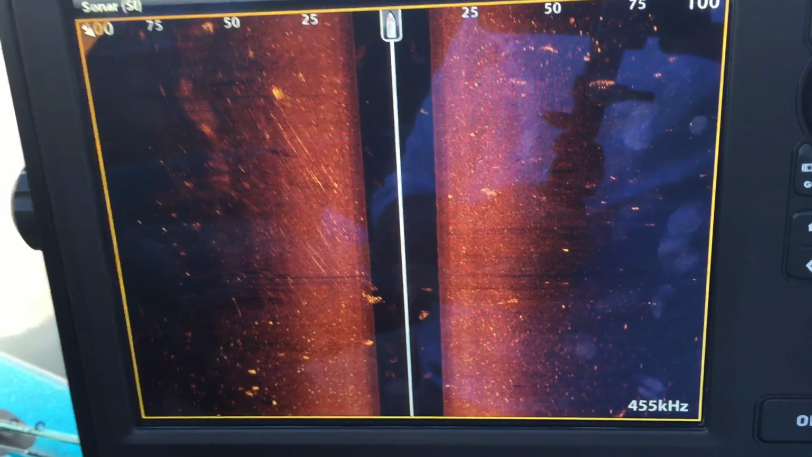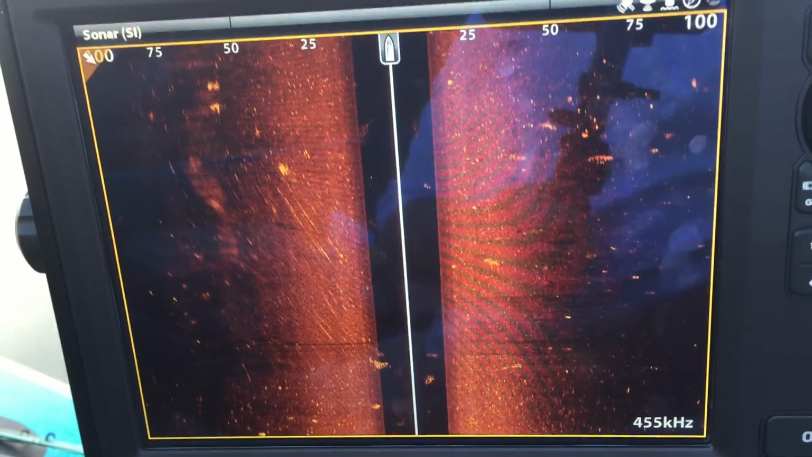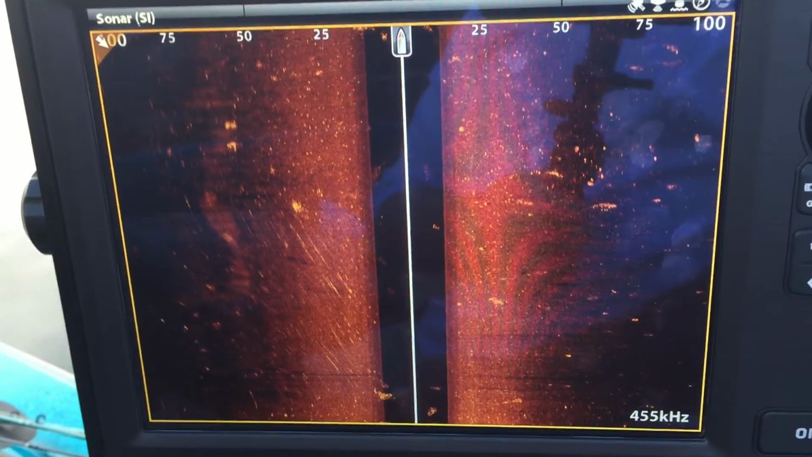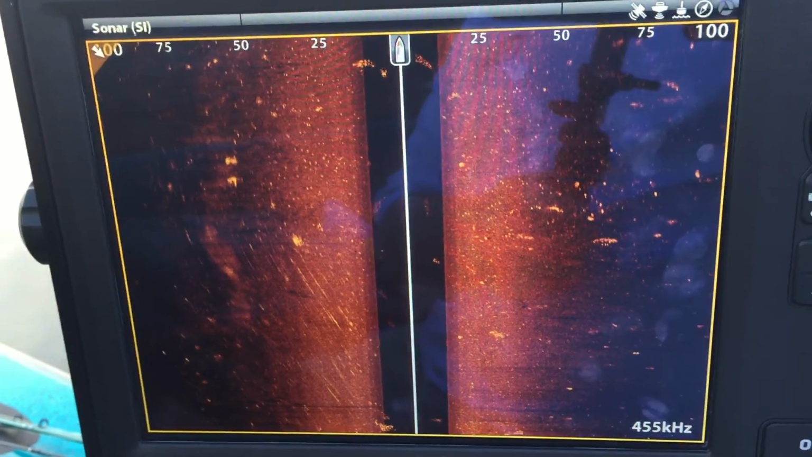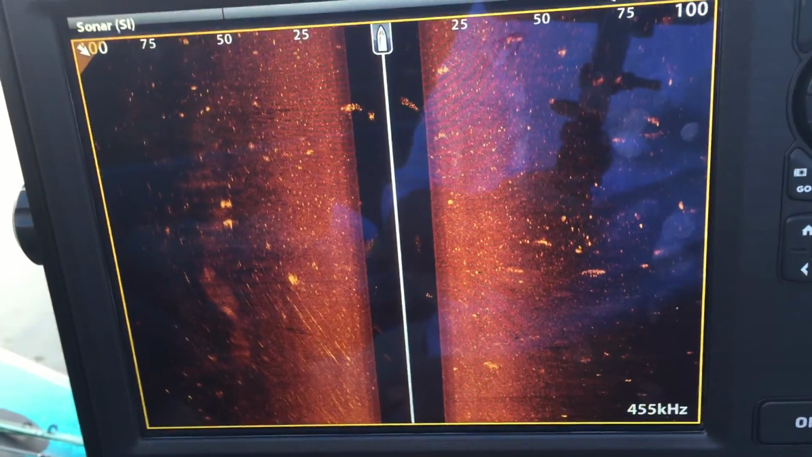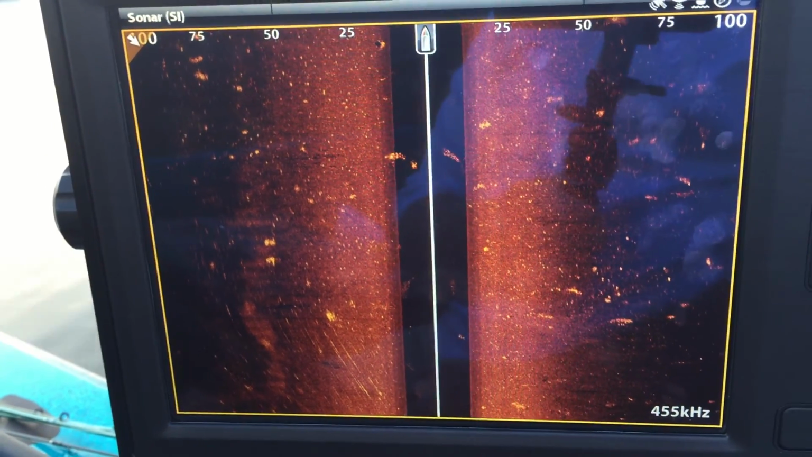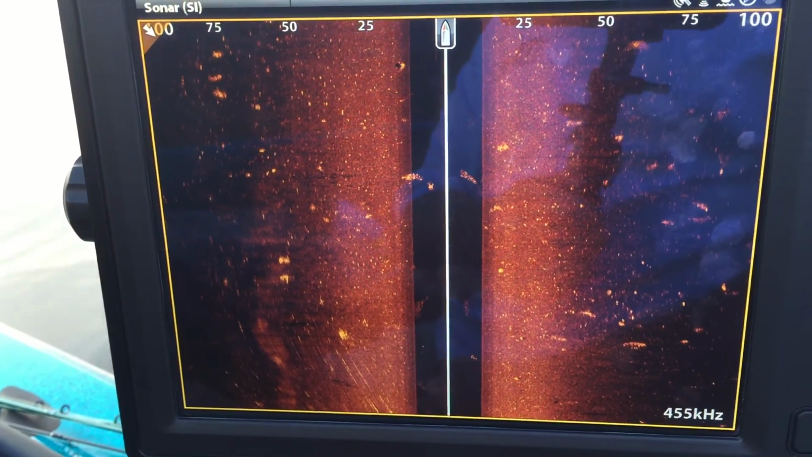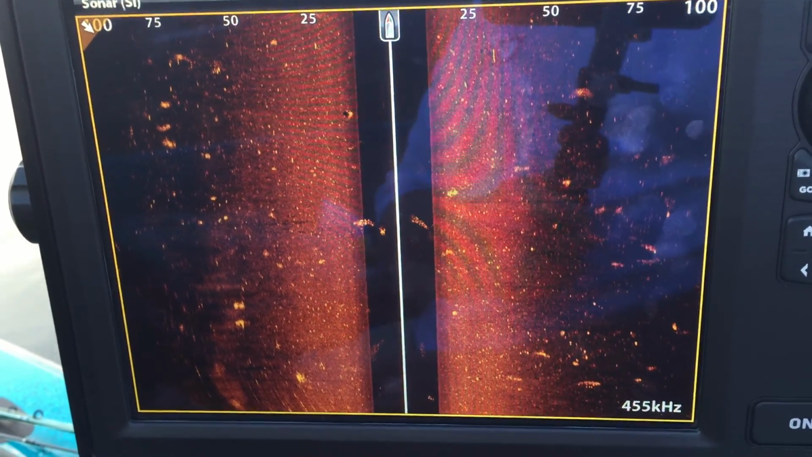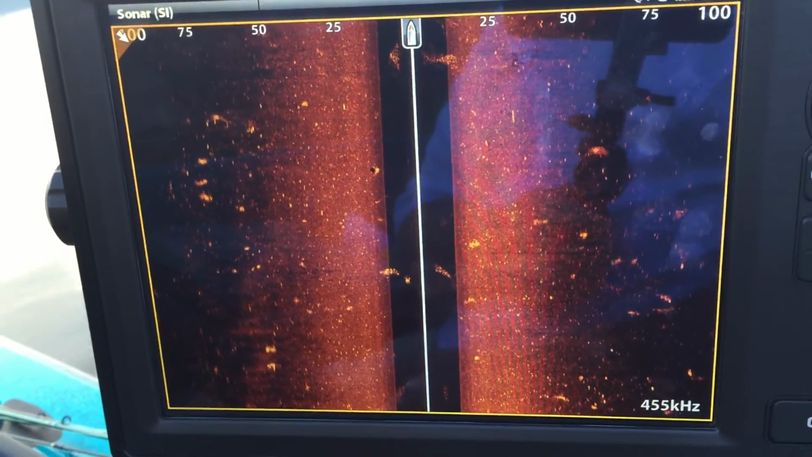Alright, I was trying to think of something I could do for the Facebook page that might be a little bit useful to some of you guys, and I thought, what about showing you some of the ways I actually use side imaging while I'm fishing? For example, this little flat here is about 10-11 feet, and I'm not one to just go out and fan cast. I like to target fish, as most of us do. So here's a couple of things that I do.